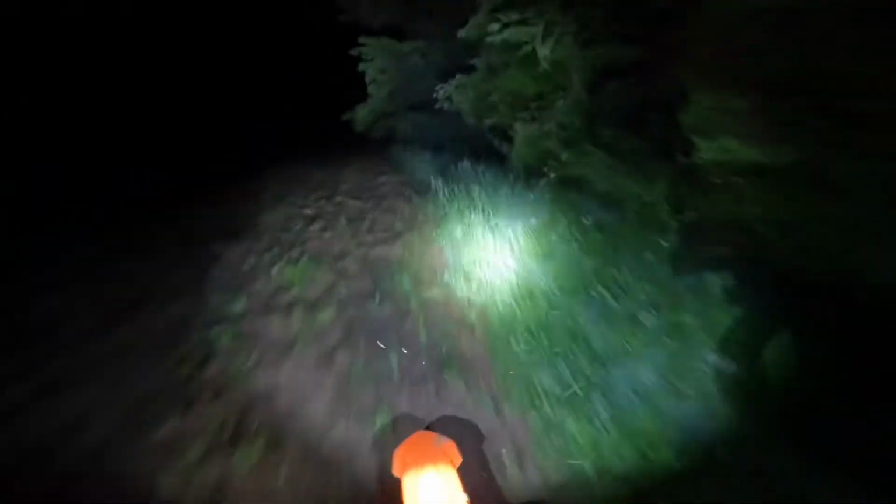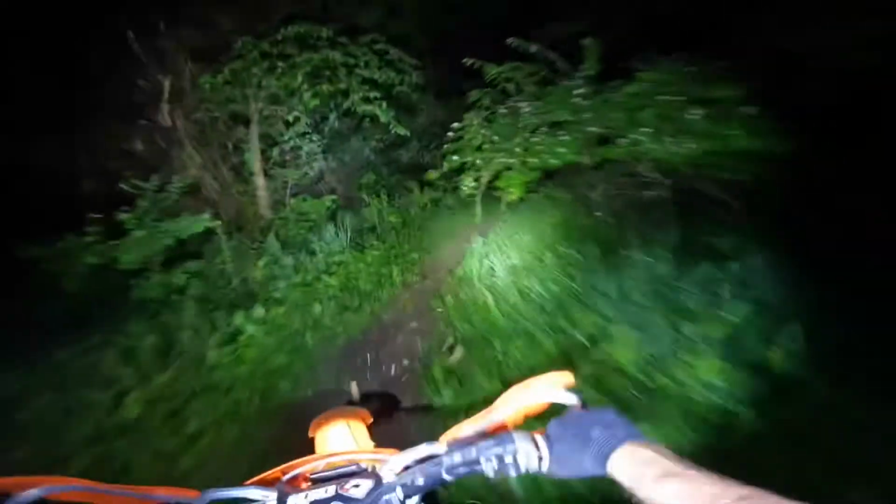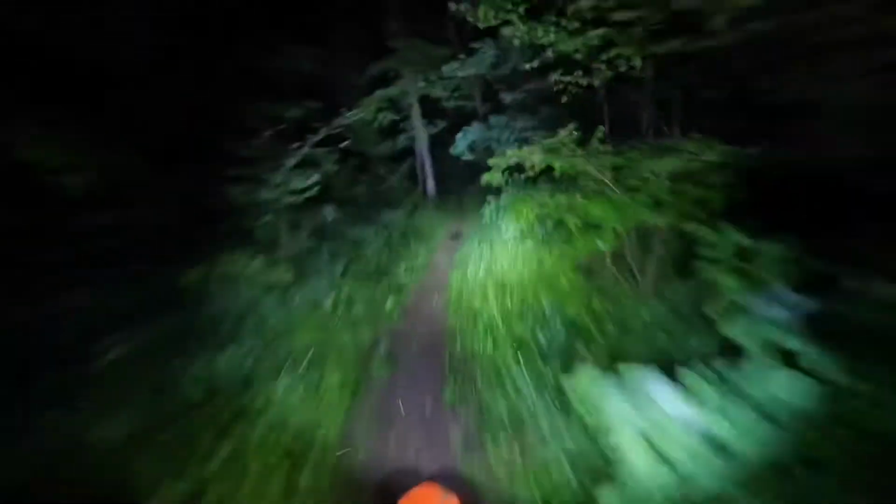Gonna resow this in alfalfa, so we're gonna have to kick over and skirt this edge, then drop back down in. That one's fresh down. It wasn't even there, I don't think, yesterday.